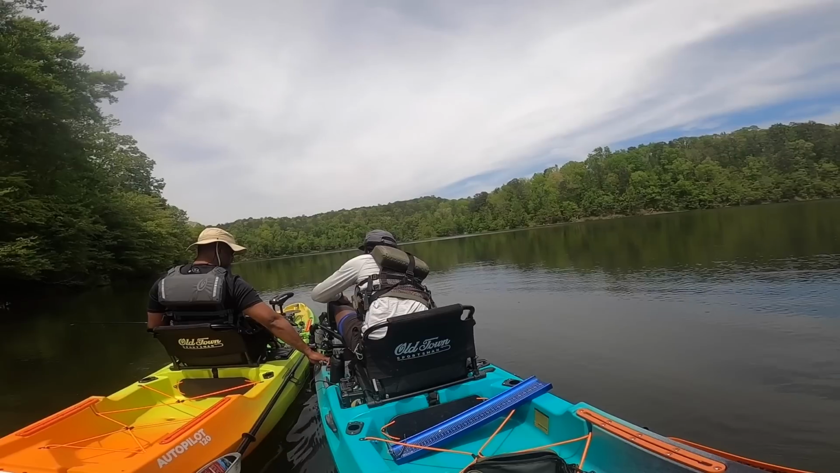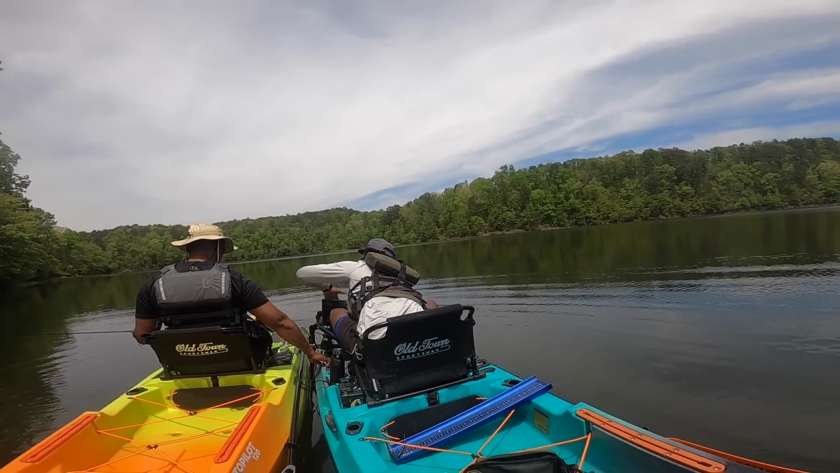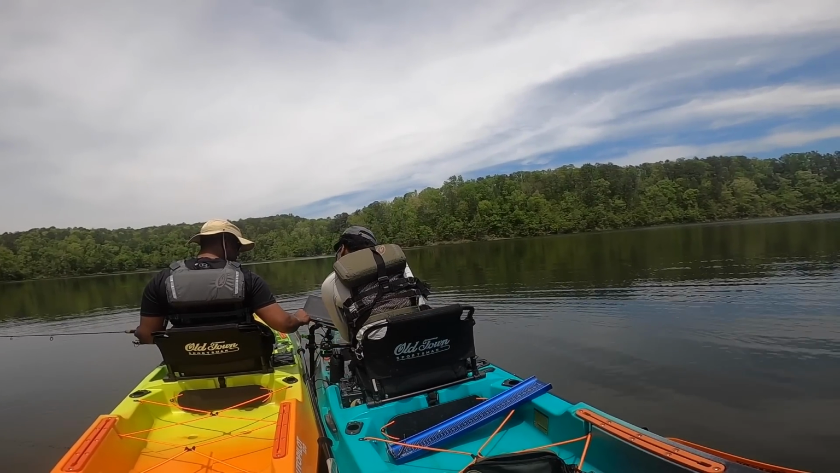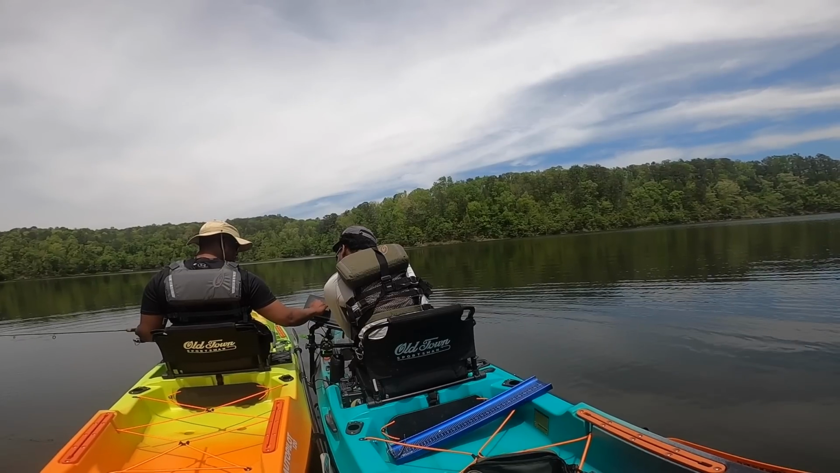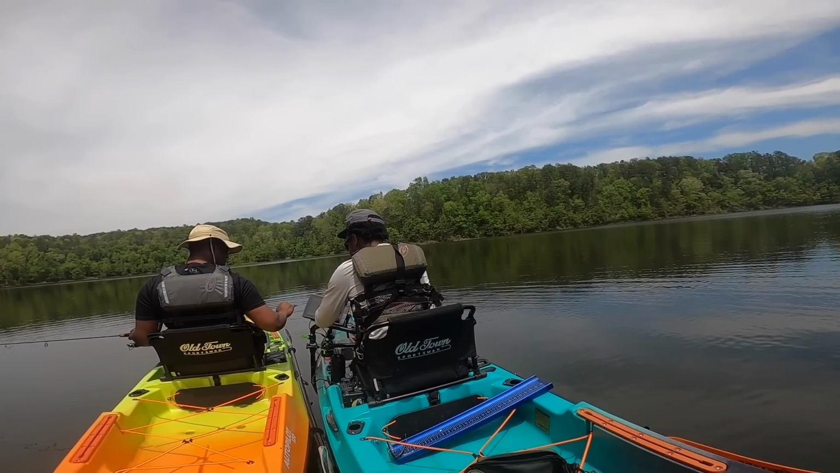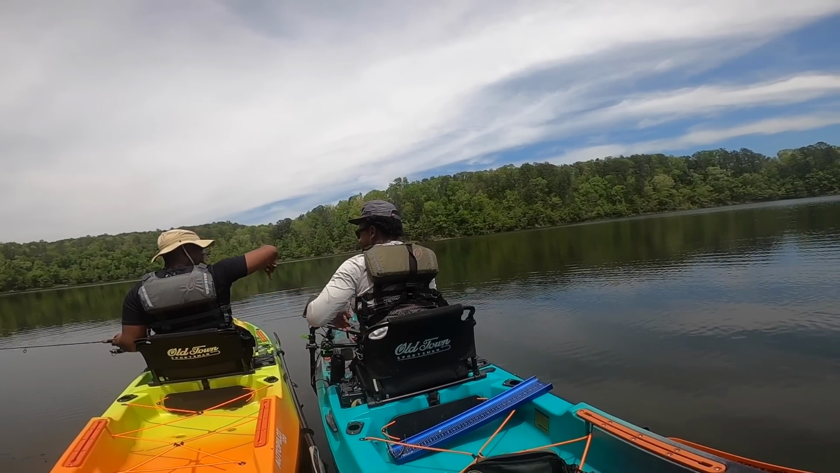Just hold us together and turn this so you can see. Yes. So all those dots are fish. Yeah, and those are all on that brush pile, but we really can't see because we're so far away. So I mean, all of those are fish. So the best you can do is just cast up there and bring it back slow.